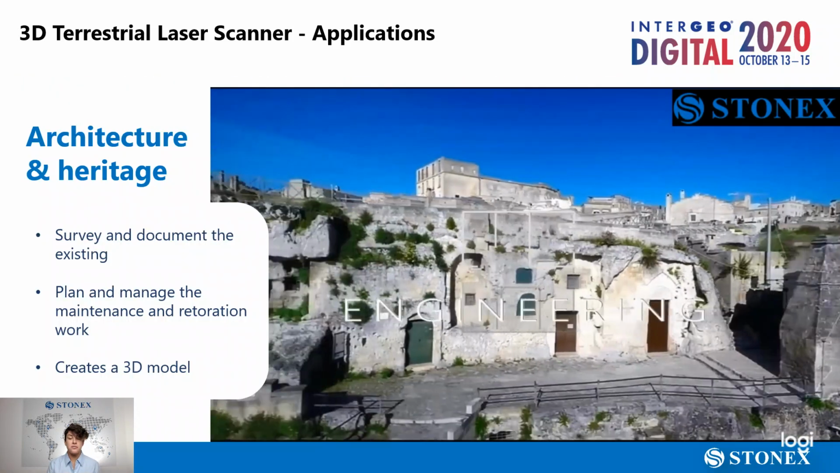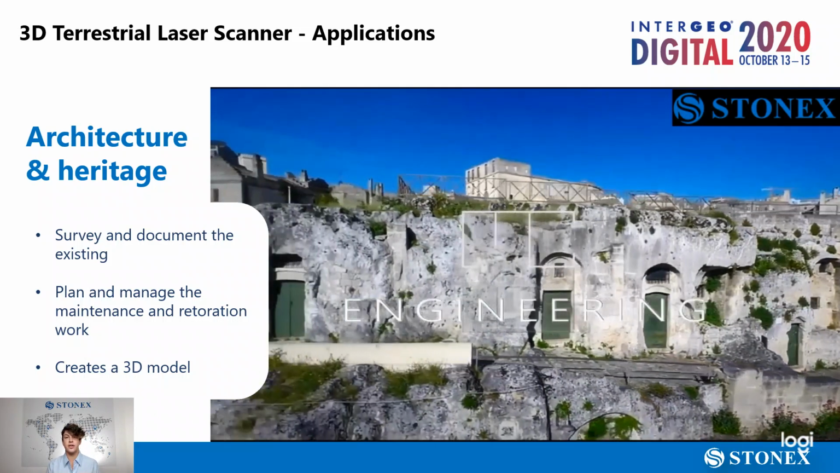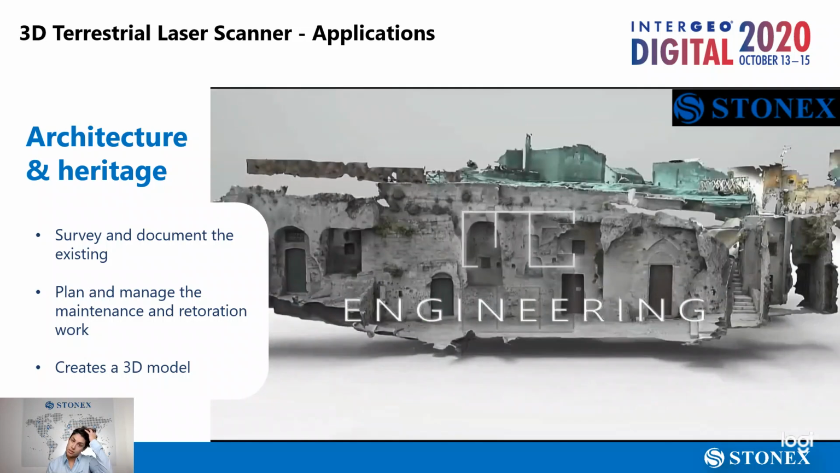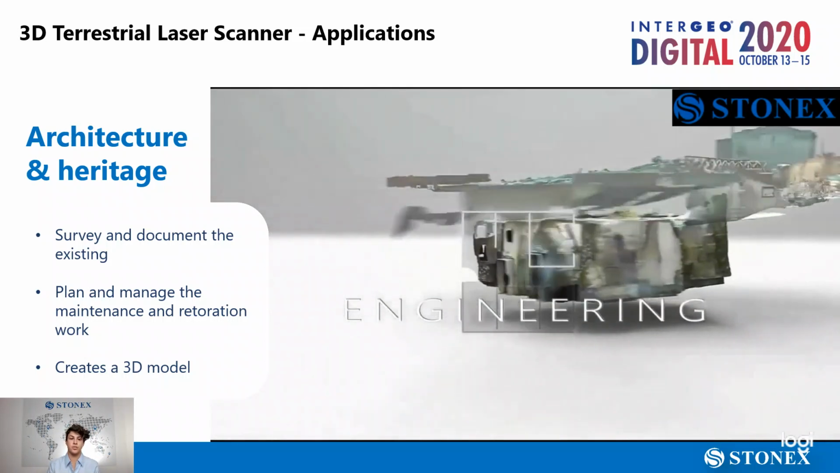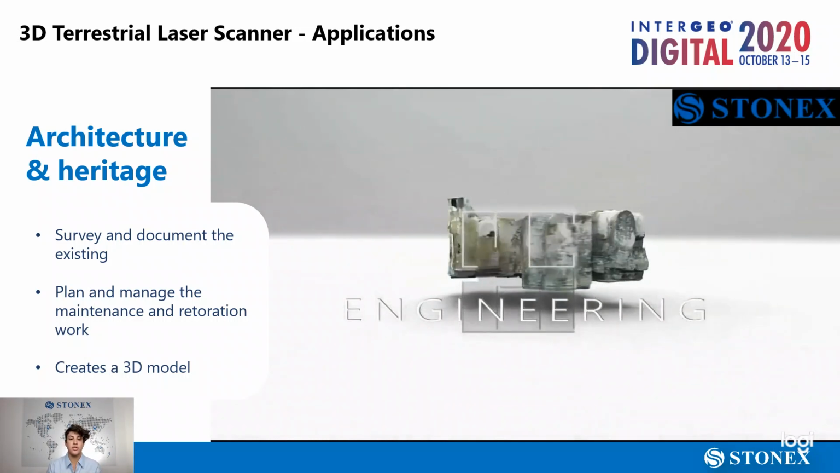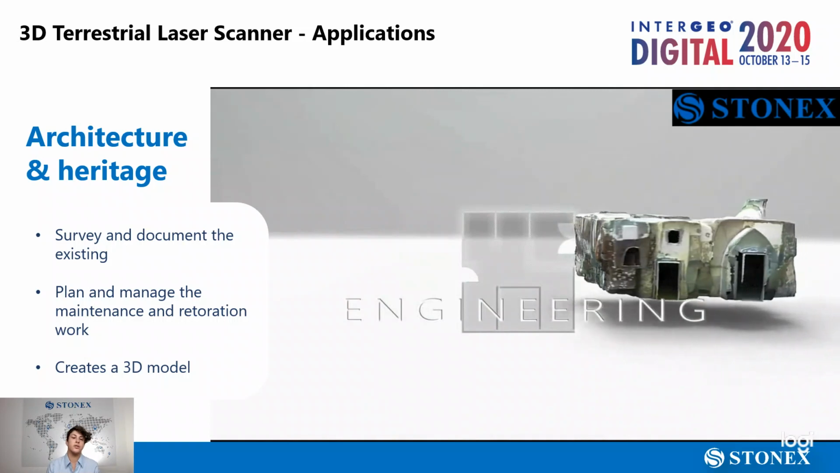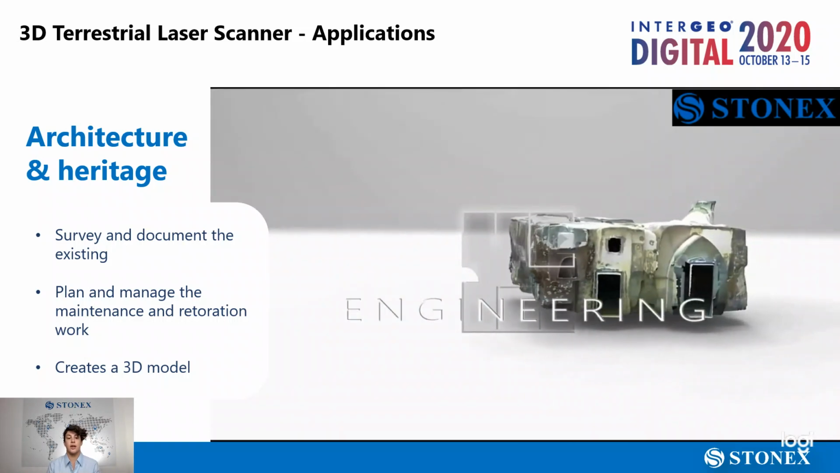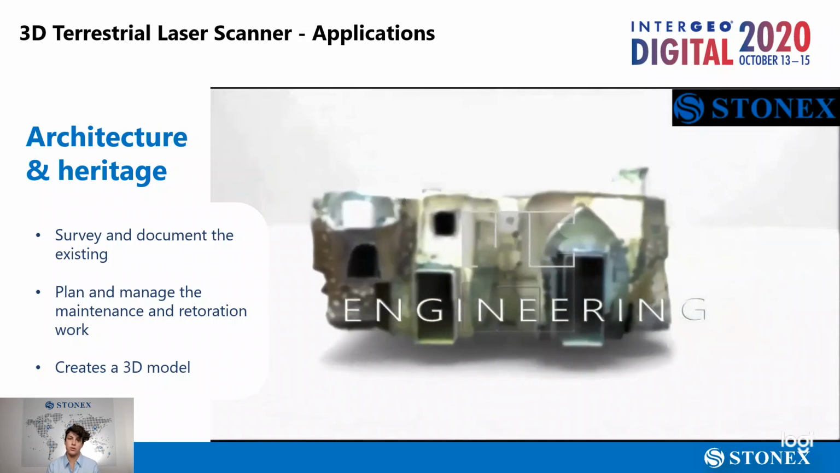It has many fields of application, but above all, it helps you when you need to survey an irregular structure, which is usually hard to survey with other instruments. As you can see in this video, for example, this is a complex area to survey, but with a laser scanner, it was possible to get an accurate model of the church thanks to a very dense point cloud.